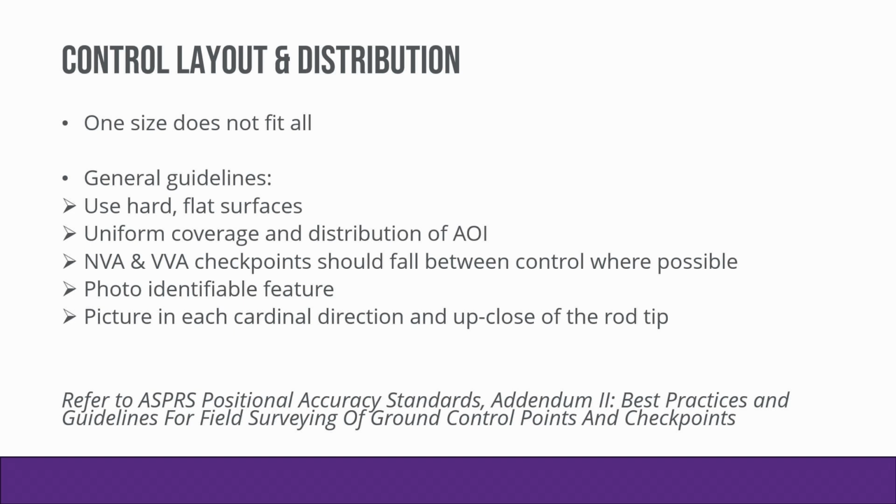We look for photo identifiable features whenever we can. That might be pavement markings or turn arrows, stop bars, that type of stuff. And then we always try to take a picture in each cardinal direction and one up close of where that GPS rod tip is touching the ground.